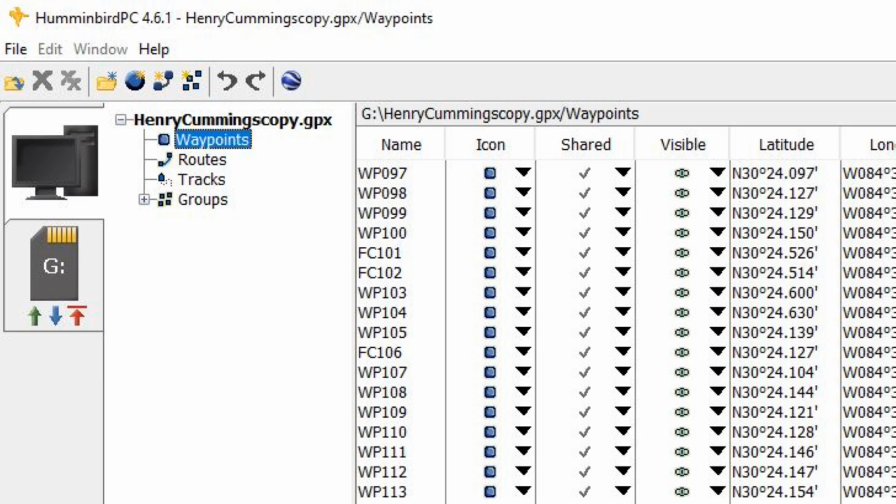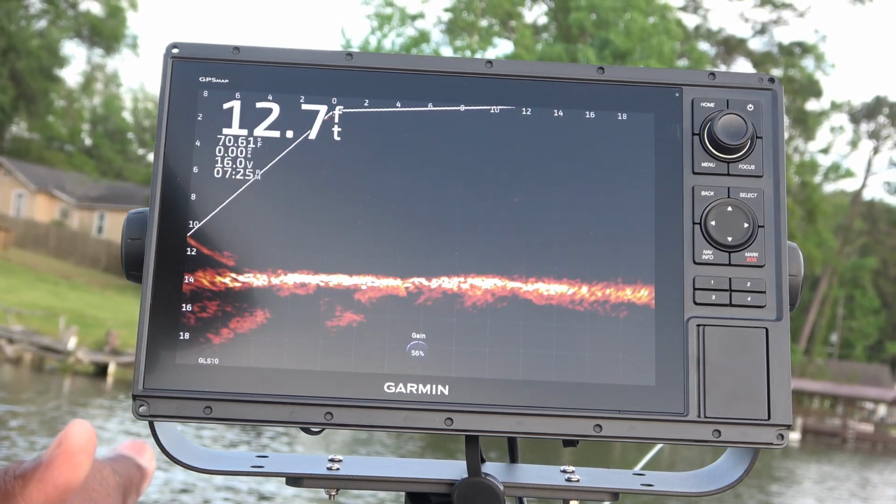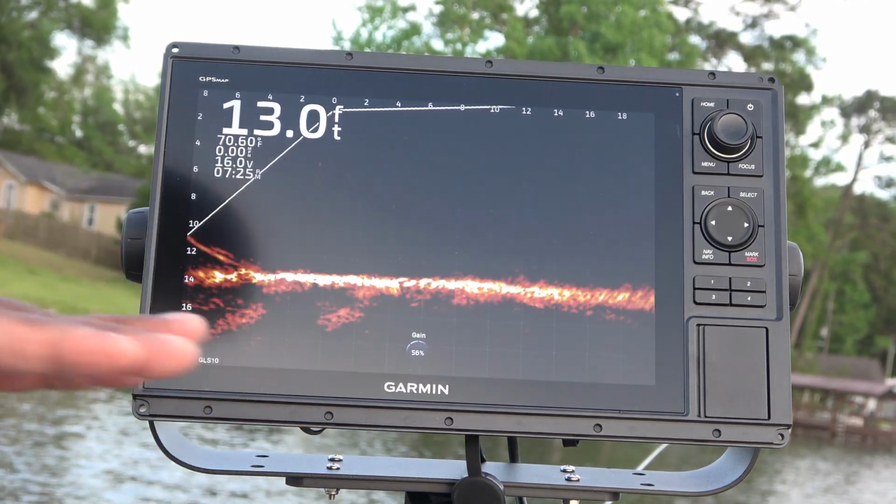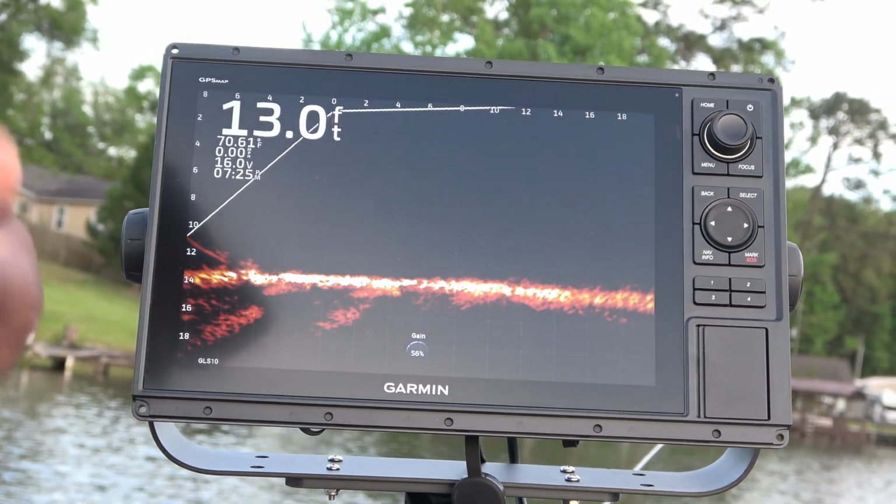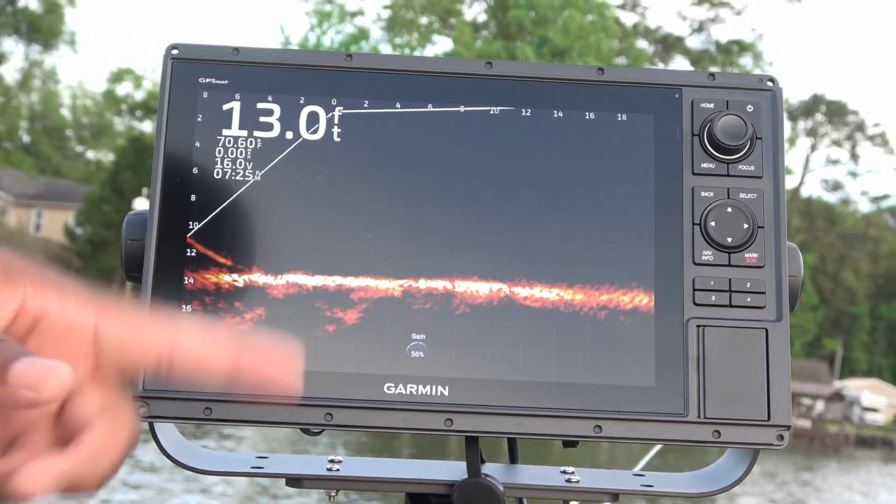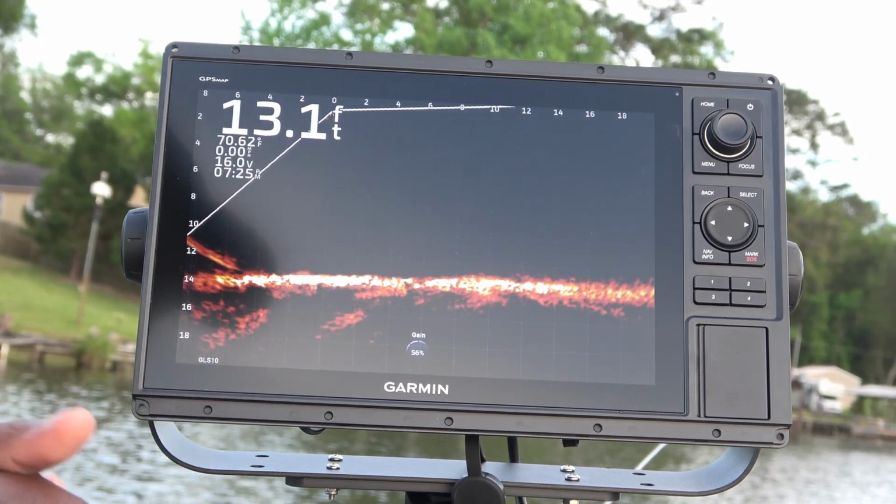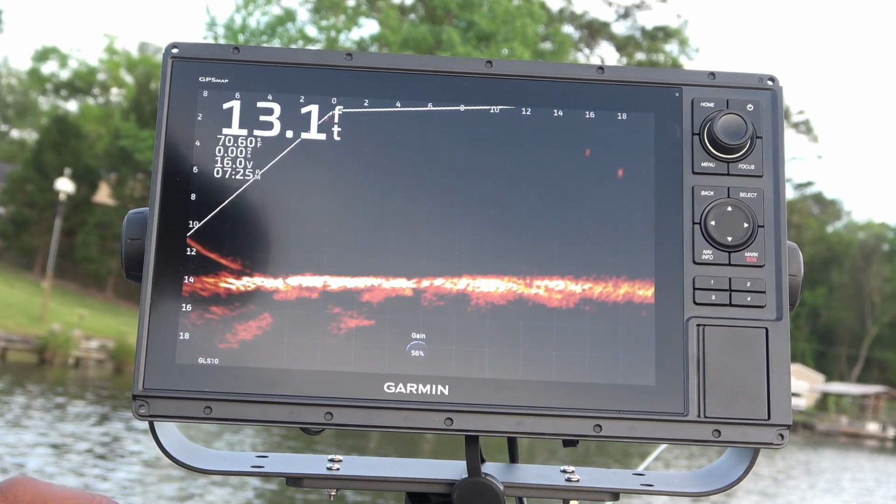Once you get that format, you can take that file and import it directly in here. Matter of fact, I'll even show that here in just a minute. You can import that file right into this unit. So all of the GPS points that were on the Hummingbird, I can now have right here on this unit. That was something I really like about it.